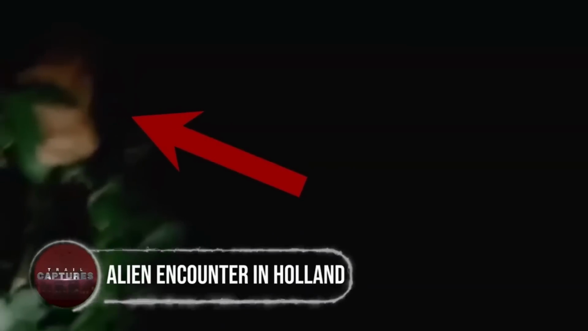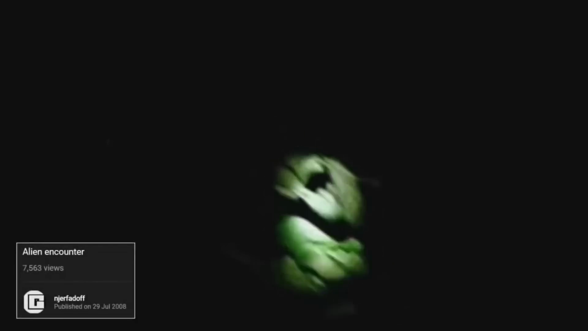Alien encounter in Holland. A man from Holland captured a video that defied all explanation, an alleged alien sighting. In July of 2008, he noticed strange UFO-like lights in the sky and decided to investigate further. Armed with his camera, he wandered into the night, hoping to catch a glimpse of the mysterious phenomenon. What he encountered was beyond belief.